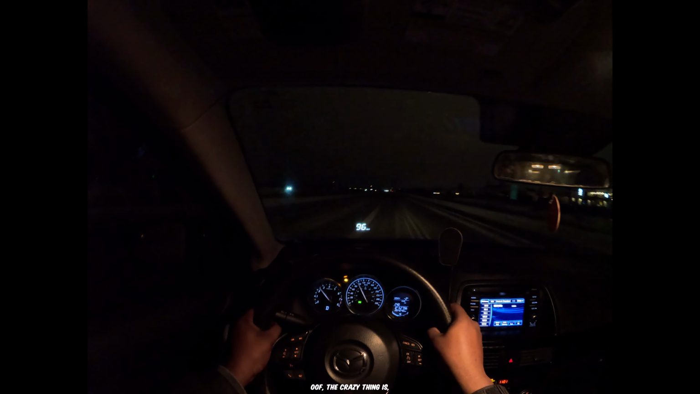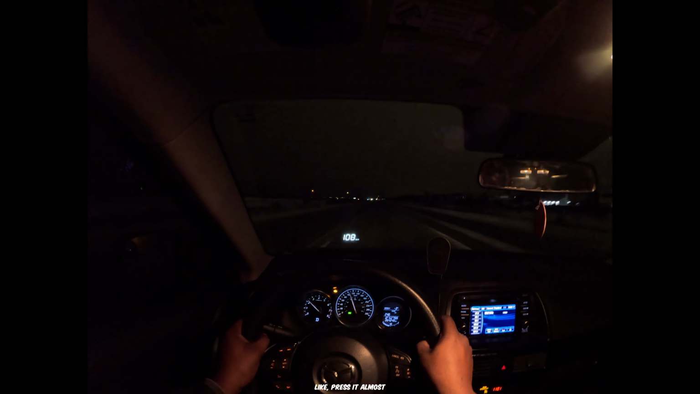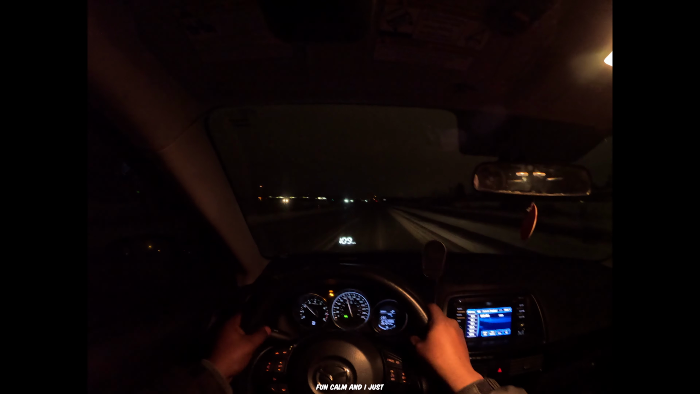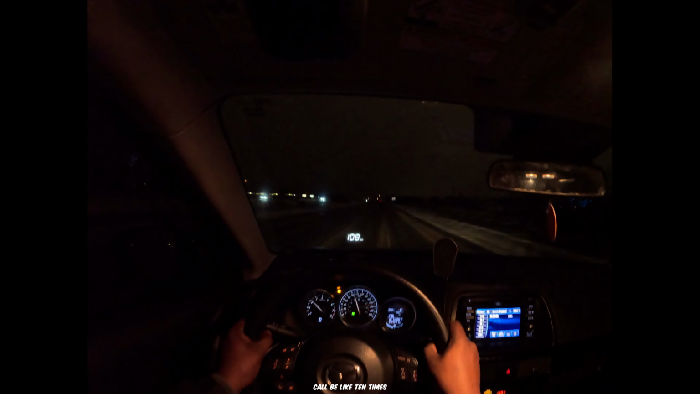There we go. Oof. The crazy thing is, when you're on the highway, the passing power of the car is trash. You have to press it almost all the way down, and it's ass, man. I press it all the way down, but pedal to the metal. Crazy. The car is a fun car, man. I just wish it had more power. I feel like if it had more power, the car would be 10 times better, man.